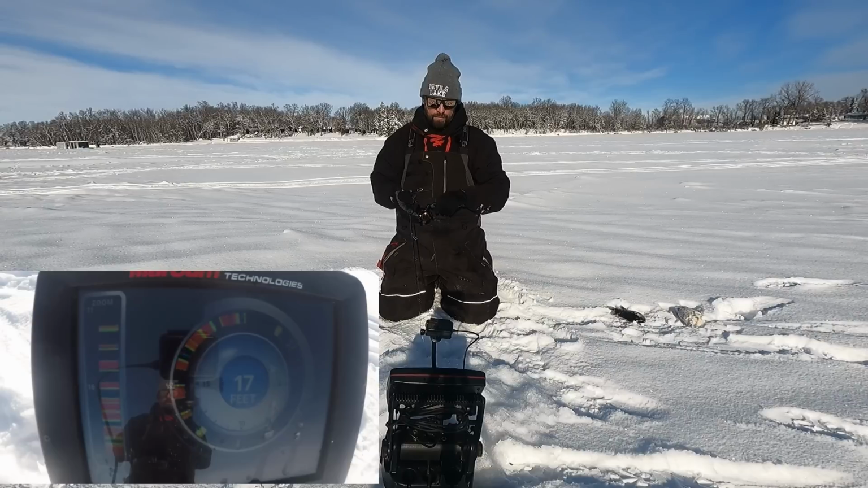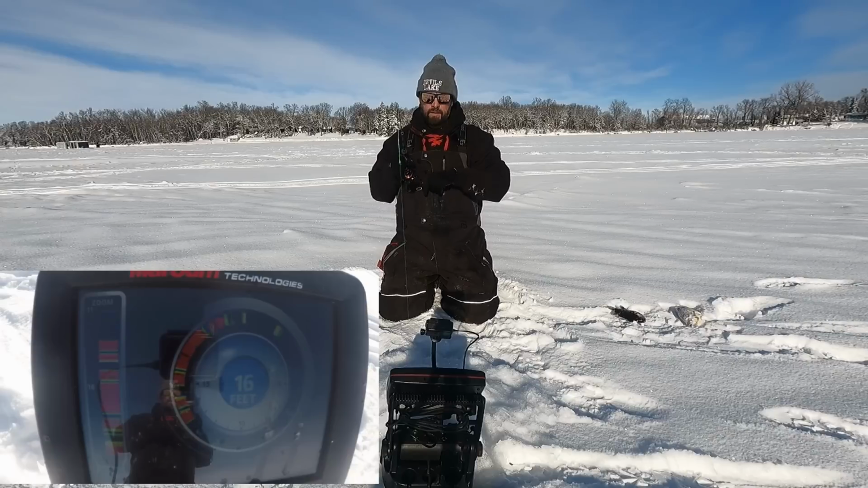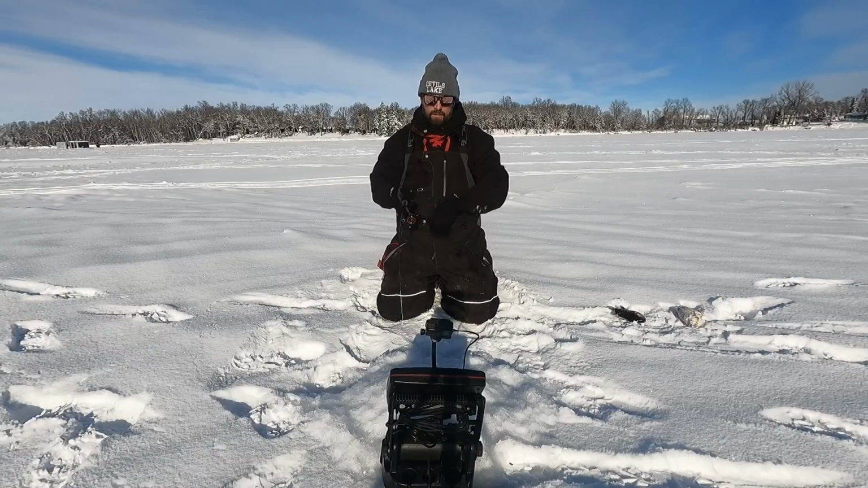Ooh, this looks decent. Top one, come on. No, little guys. Here, this one's bigger. This is a decent crappie here now. Nice, I can tell how big these fish are.